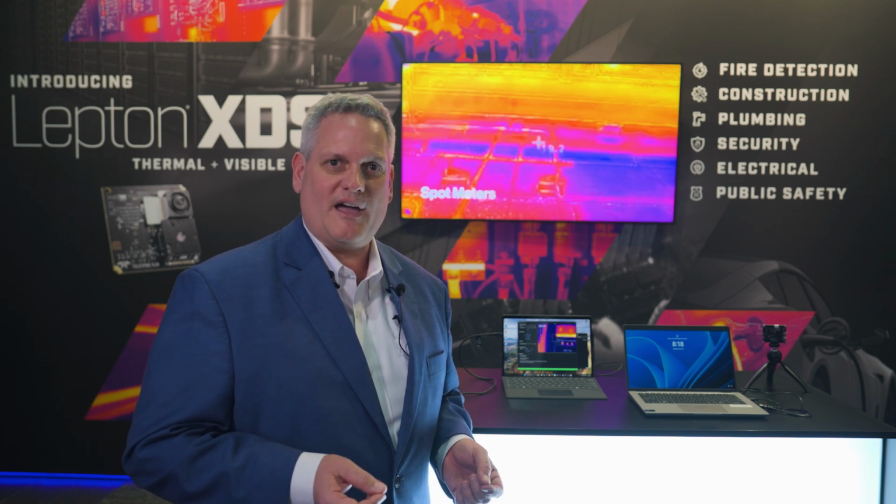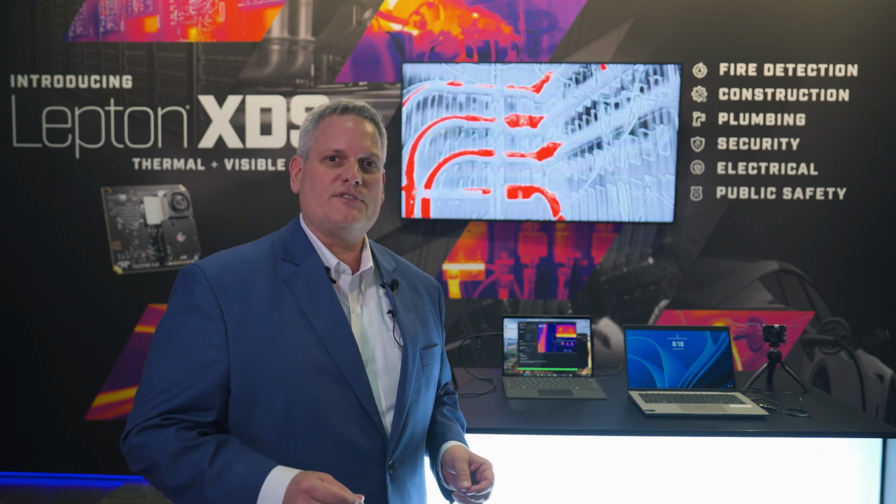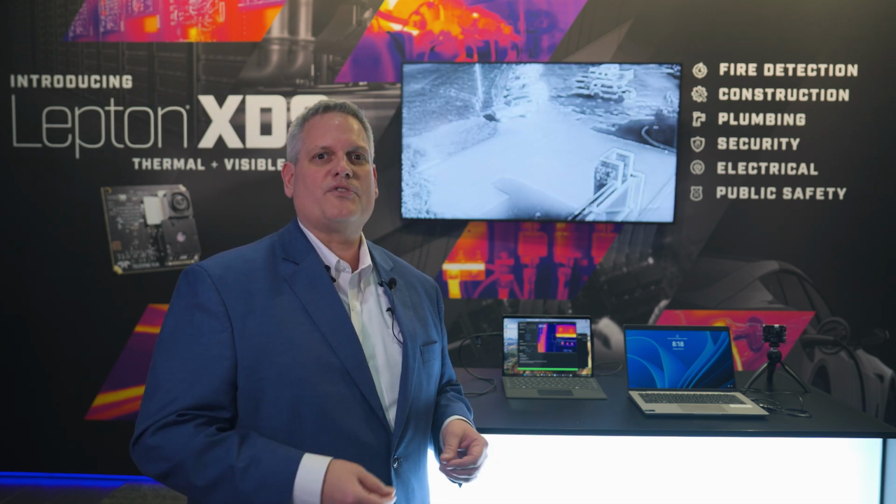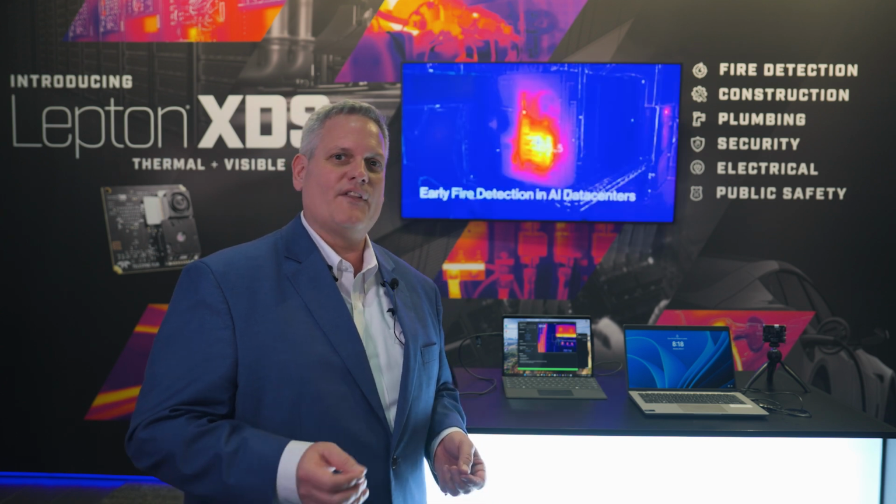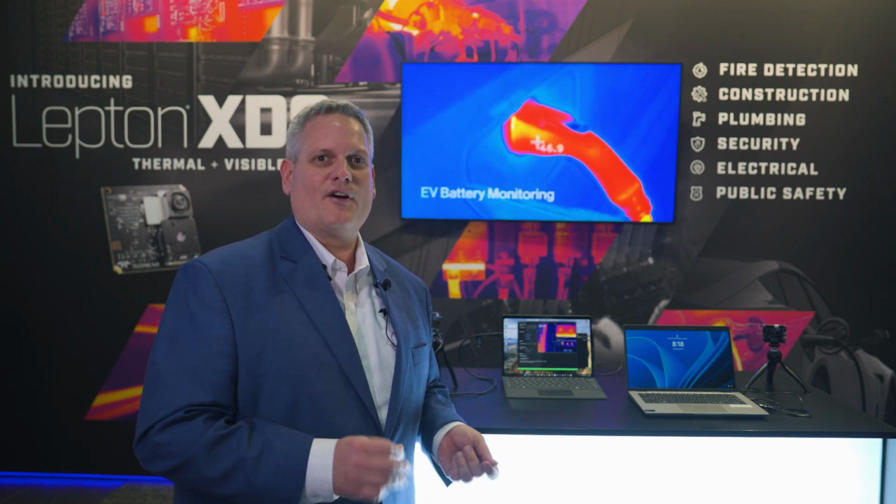Radiometric JPEG format from FLIR. The Radiometric JPEG format allows you to do things like get into the FLIR ecosystem to do reporting, work with Thermal Studio software to do post-analysis and post-processing of all the XDS images. Truly a remarkable first within our industry.